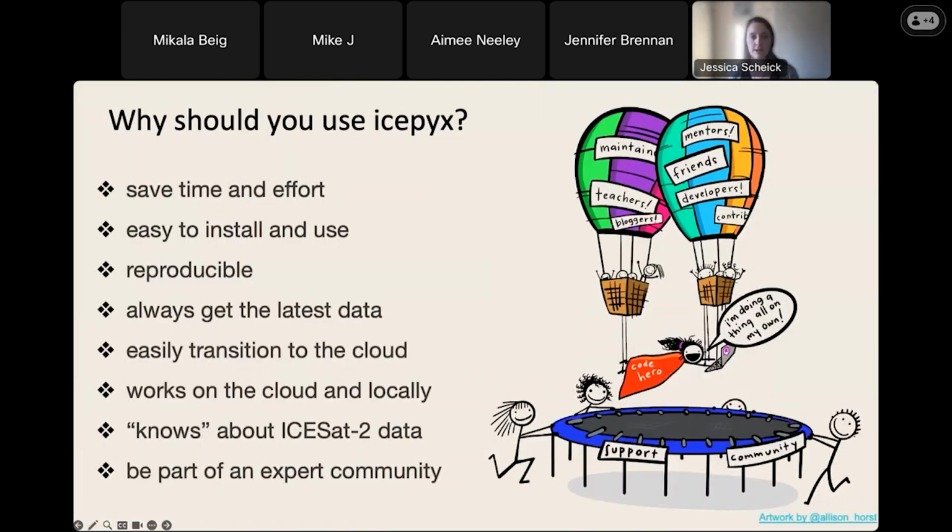So hopefully by now I've convinced you that you should use icepyx. If not, we want to replug that it's a great community to be a part of and learn new skills as well as a technical tool. It knows some things about ICESat-2 data, which can be really convenient because ICESat-2 data otherwise has a really steep learning curve for starting to access and work with the data.